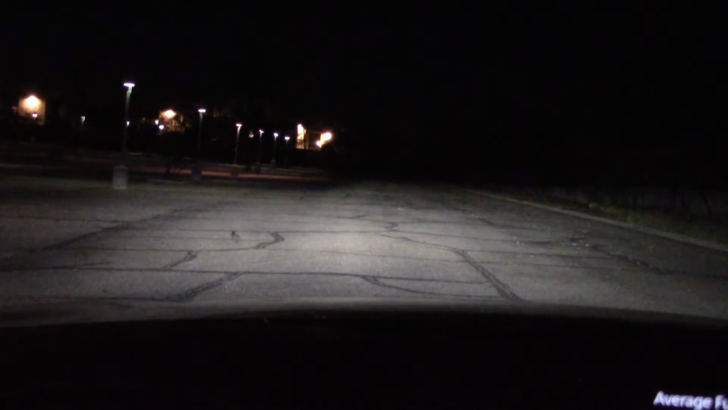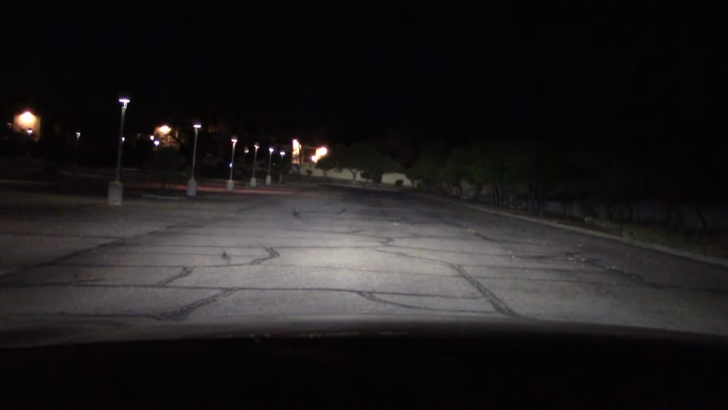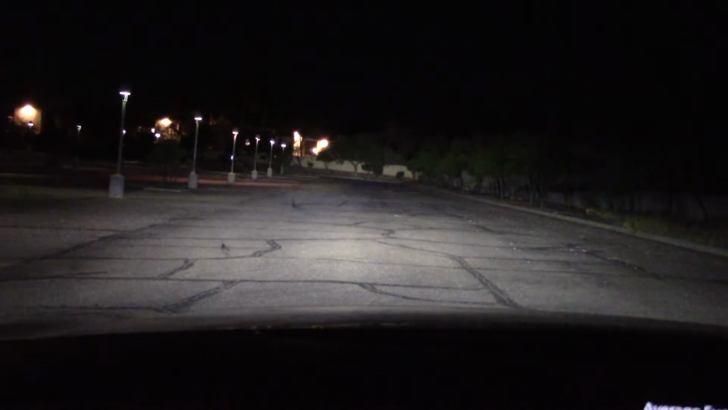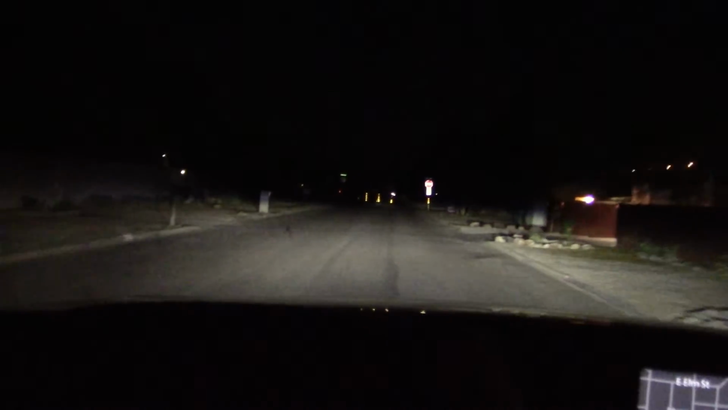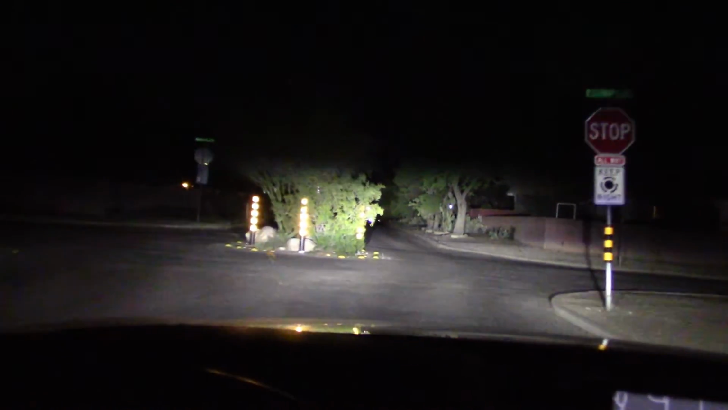Why can't other car makers make decent headlights like these? There's a lot of garbage out there. If you watch my channel, about 30% are just unacceptable. No problem here. Let's do some dark, dingy neighborhood street driving. Got the low beams on. These high beams are flamethrowers.